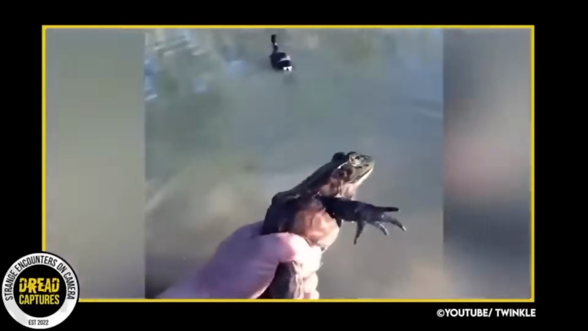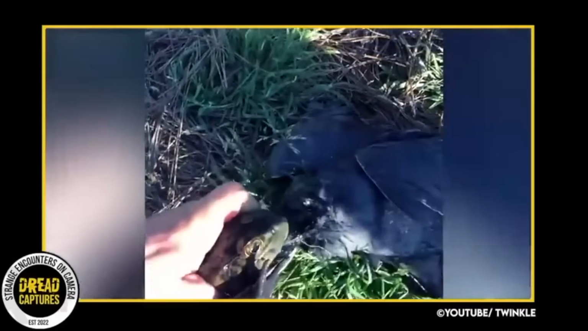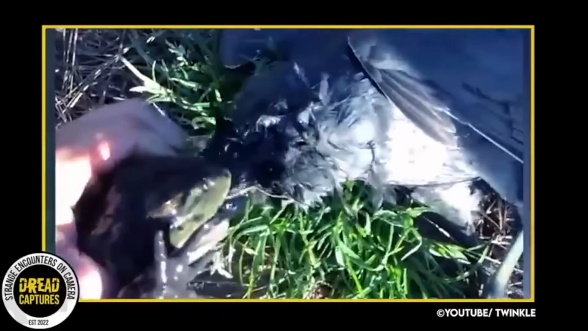Wow, that is just crazy. He practically had his whole head in his mouth. We see as the duck casually swims away, and the man lets the frog go.